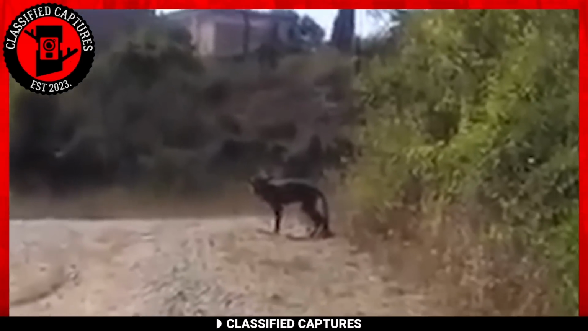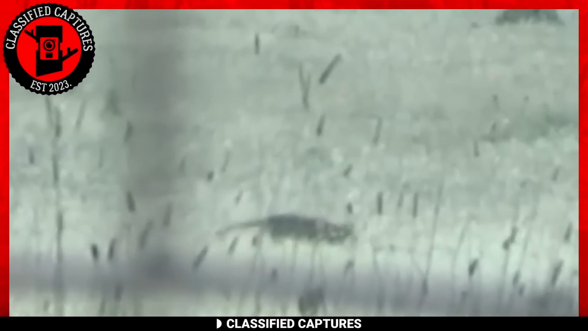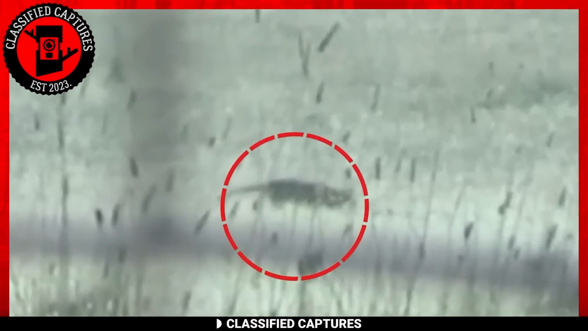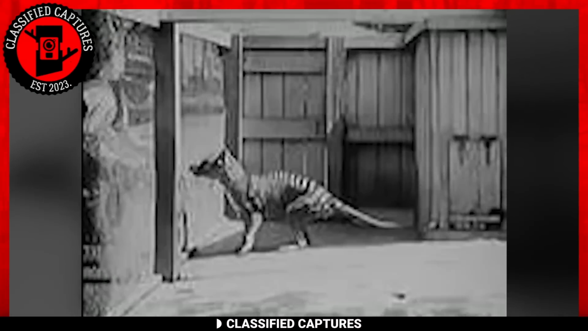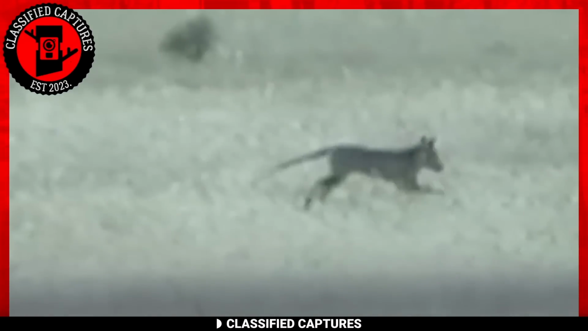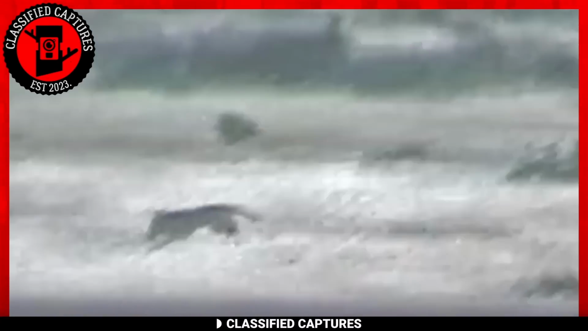The thylacine was also known as the Tasmanian wolf because it looked like one, and sometimes also referred to as the Tasmanian tiger because the stripes on its back were like those of a tiger. The last of its kind died in the zoo in the year 1936, which makes the sighting of this new creature quite profound. If this turns out to be true, which I hope it is, then this is big news. It makes me wonder what other extinct species are waiting to be discovered.